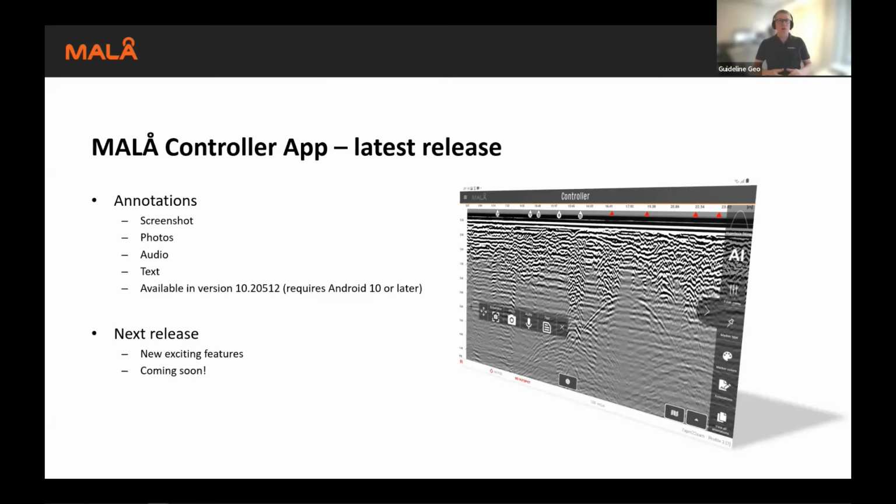Previously, and I think everyone working with ground penetrating radar in the field have been used to using field notebooks. You've been writing a lot, taking notes, drawings to remember what you have done and to aid you when it comes to the actual interpretation and post-survey processing. And the annotations features that we've just released will remove part of that need. You will be able to take screenshots. You will be able to use the tablet